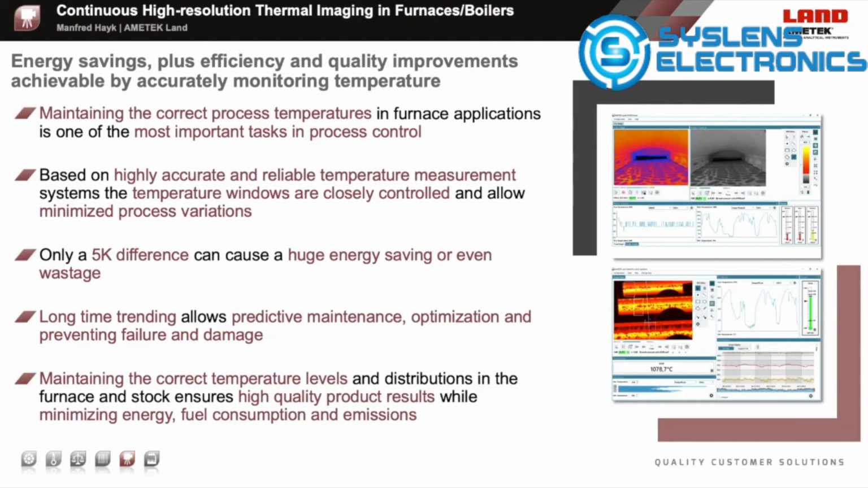Based on predictive maintenance, long-time trending, optimization, and preventing failure and damage, maintaining the correct temperature levels and distributions in the furnace and at the stock ensures high-quality product results while minimizing energy, fuel consumption, and emissions.